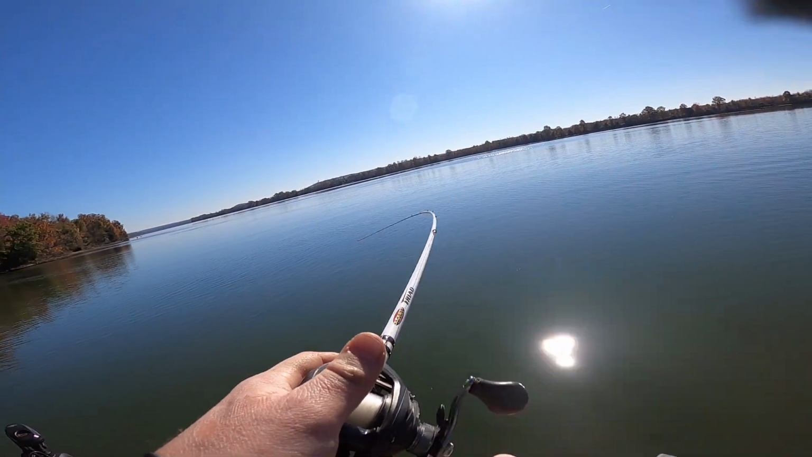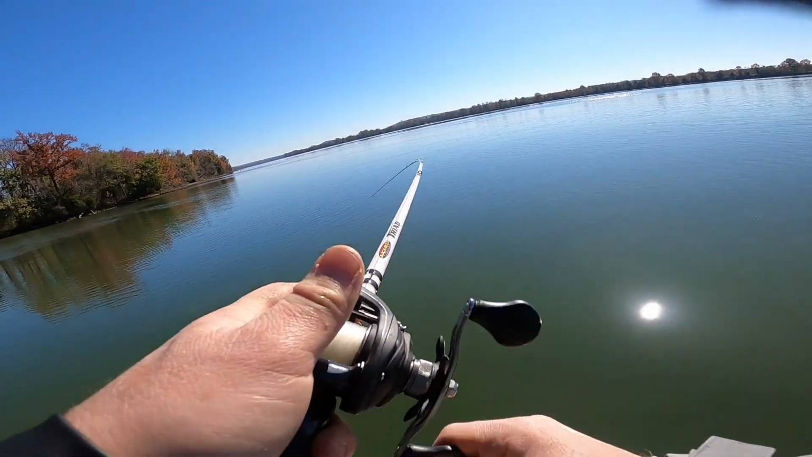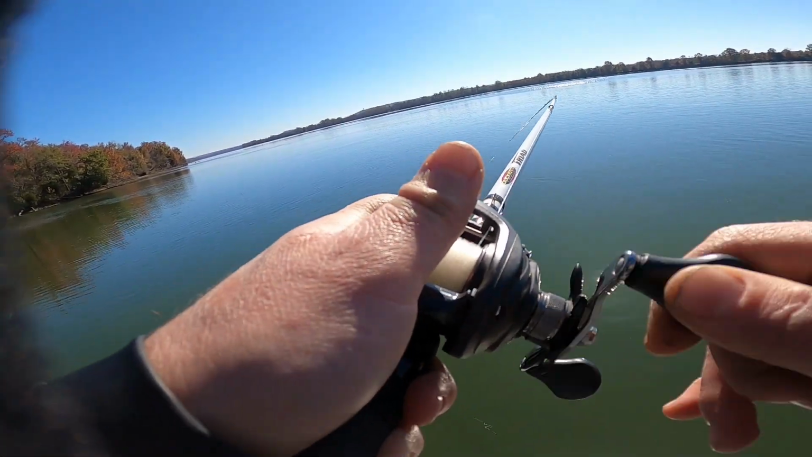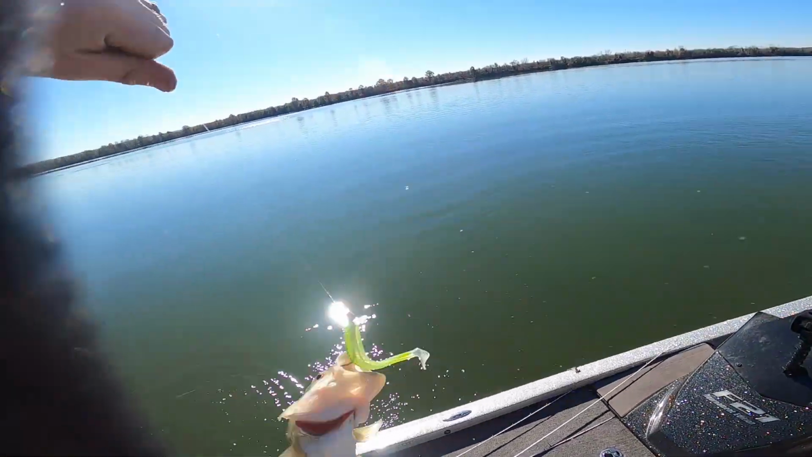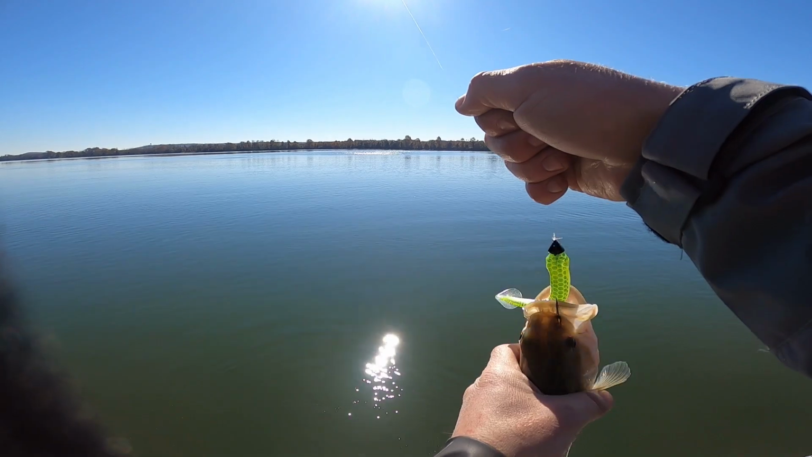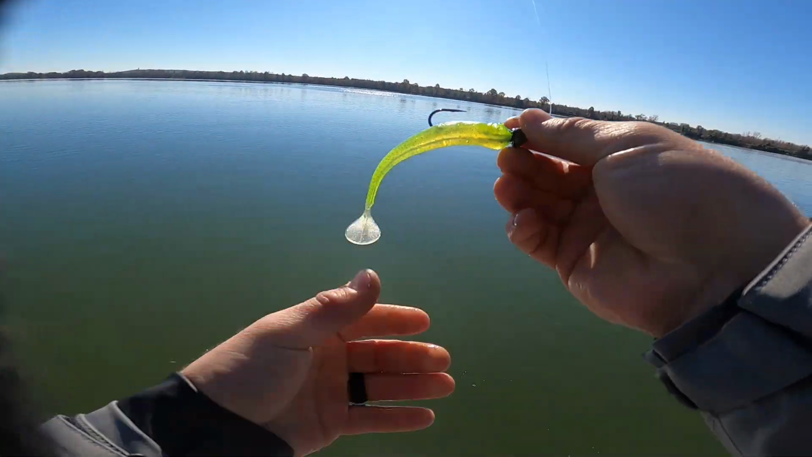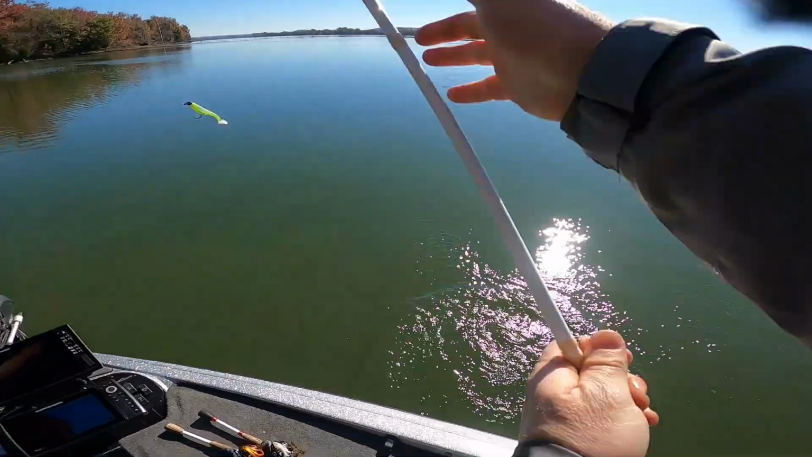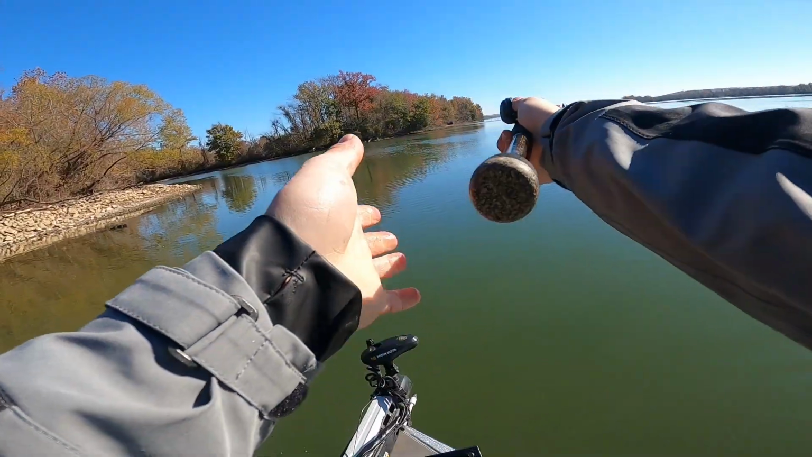There it is. On the swim bait, first cast. Looks like a little dude. Little spot. Let's go. Man, rotating baits. That's what you gotta do when you're on fish like this that are just feeding up.